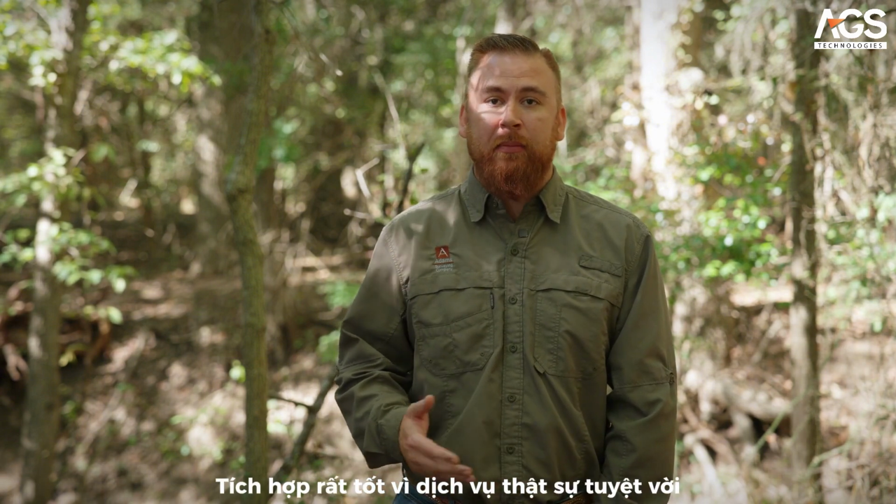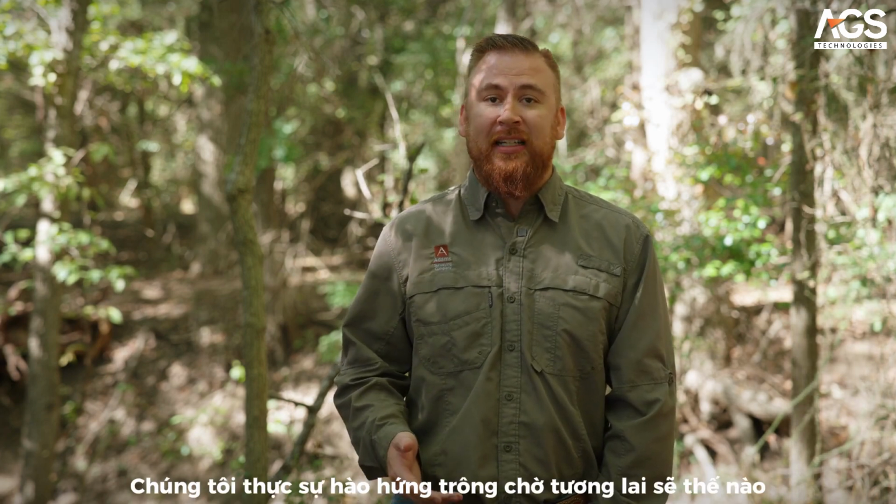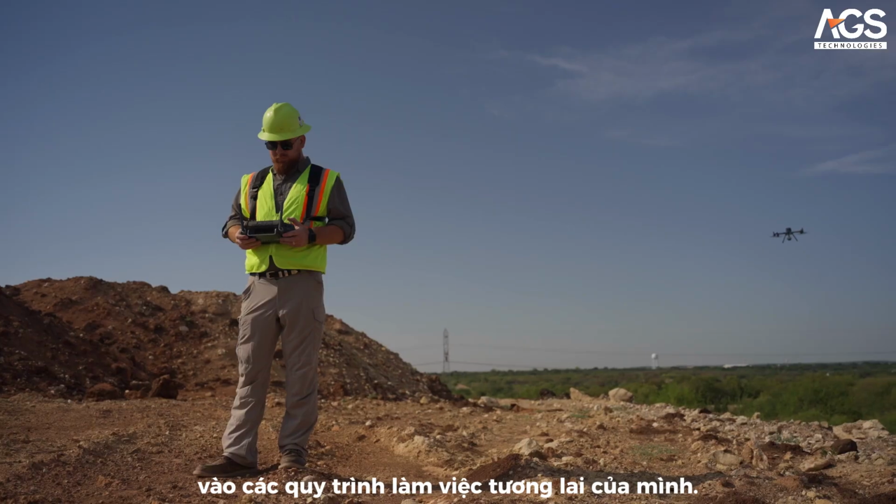The integration's been top-notch. Customer service has been phenomenal with them. The drones are very reliable for us. We're really excited to see what the future brings with them. We're looking forward to integrating a lot of their products into our future workflows.